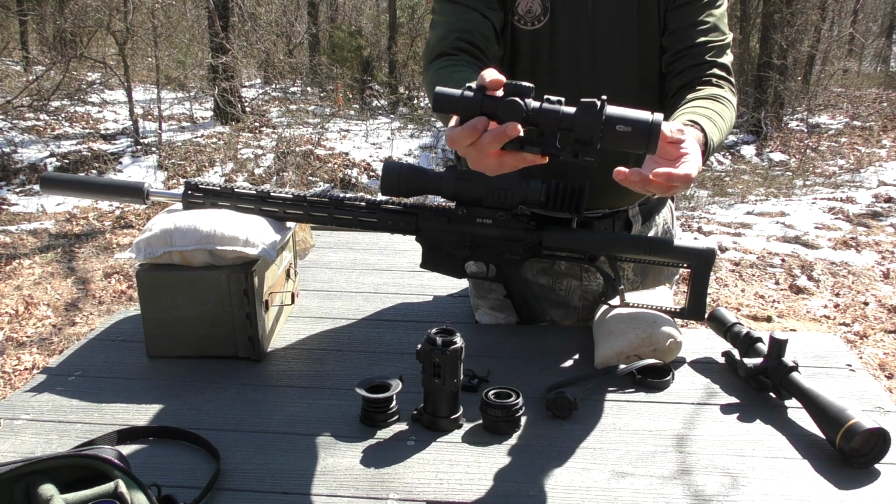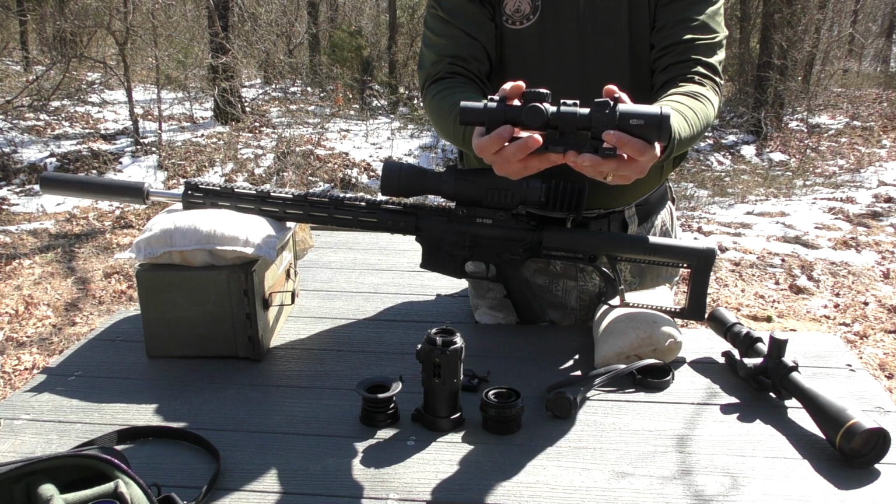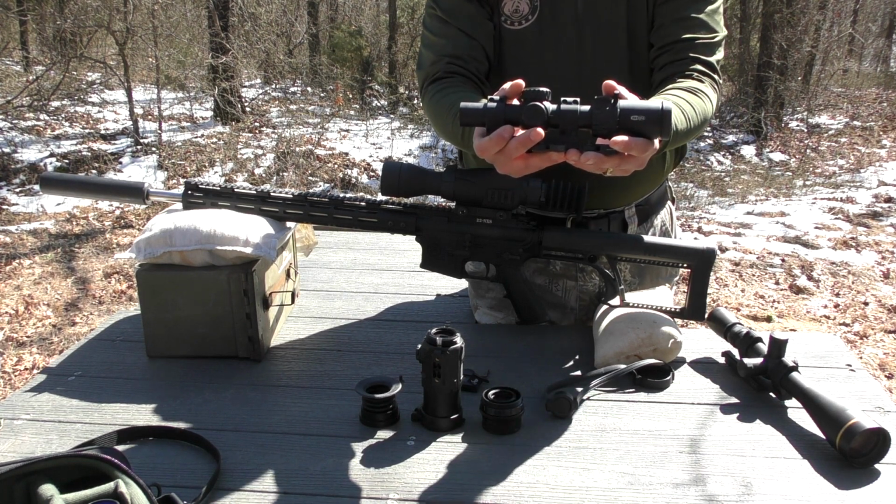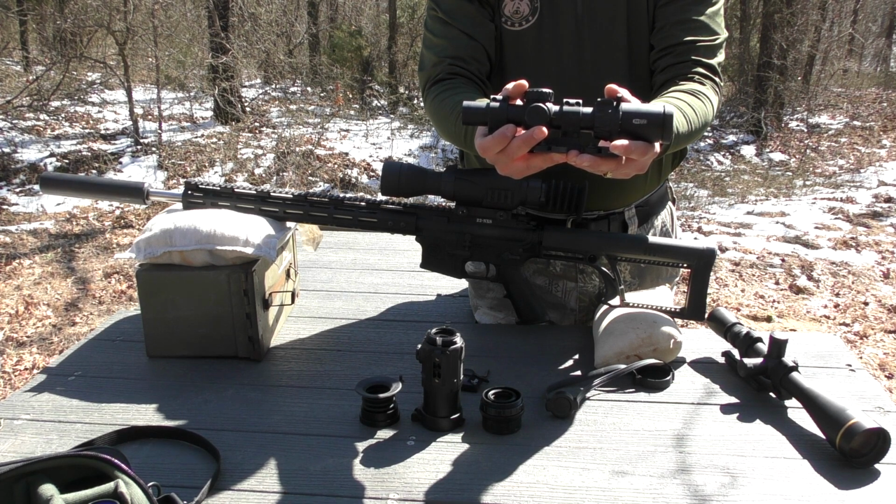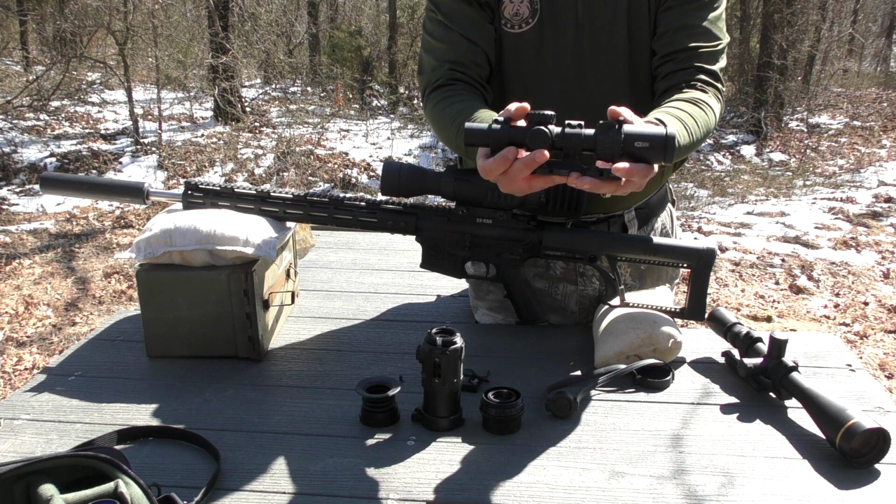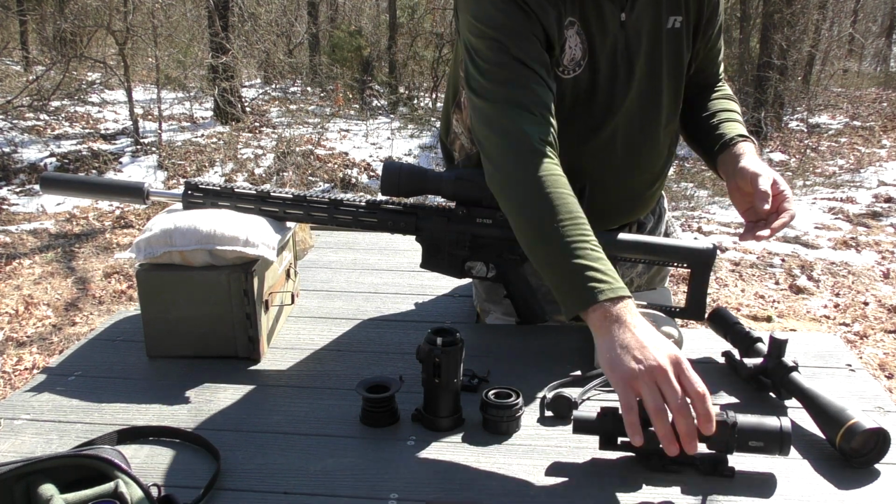It's going to depend on your daytime optic of choice. But it gives you the widest field of view in terms of the other scopes that I'm going to show you here. And with 6 times as the ceiling for the magnification, I find that it does work for me quite well out to 150 yards, maybe even 200 yards on a shot. So that's one optic option.